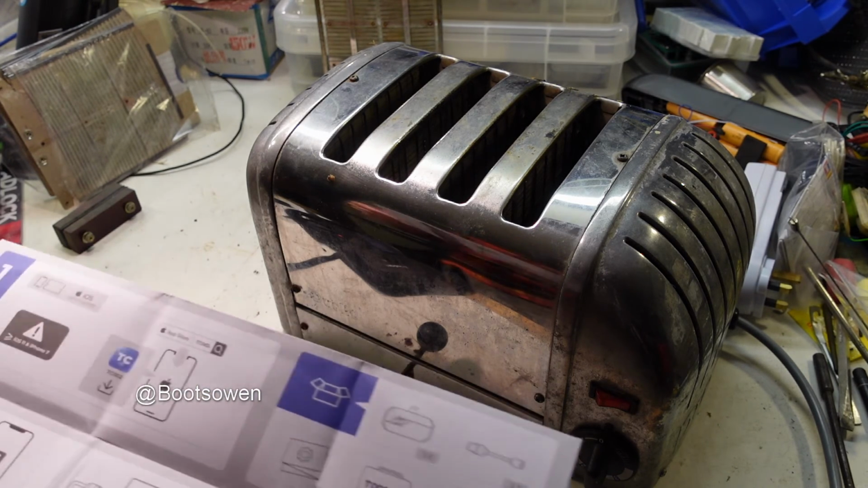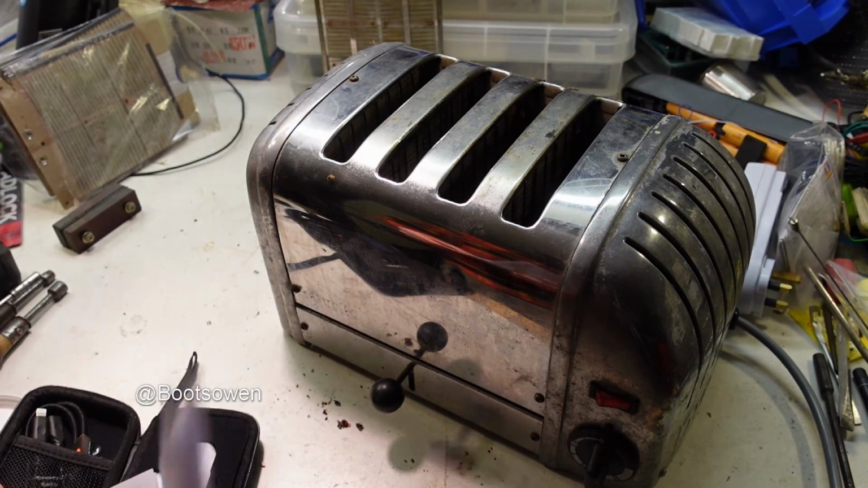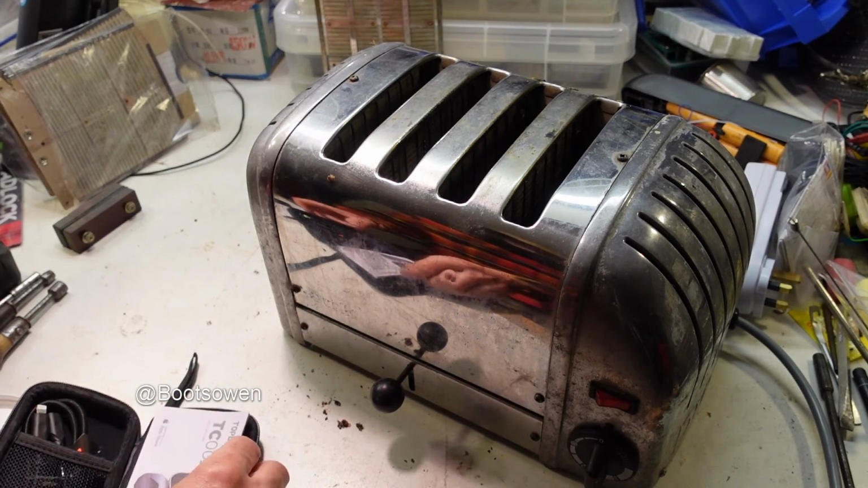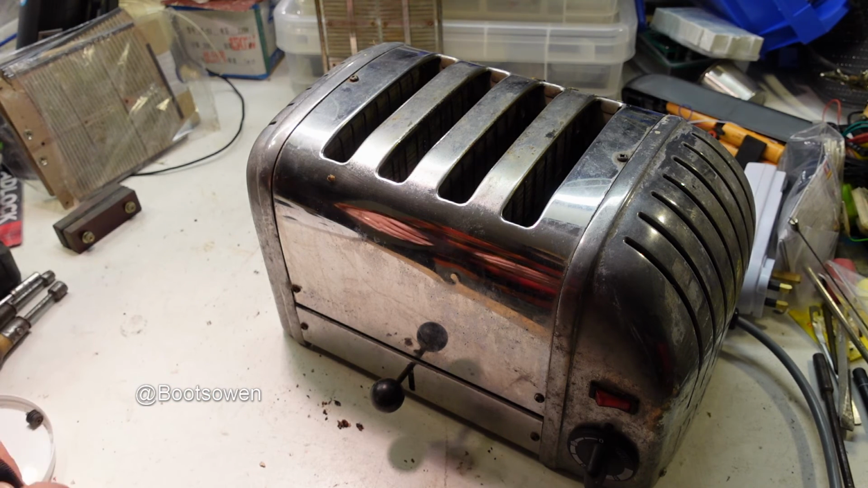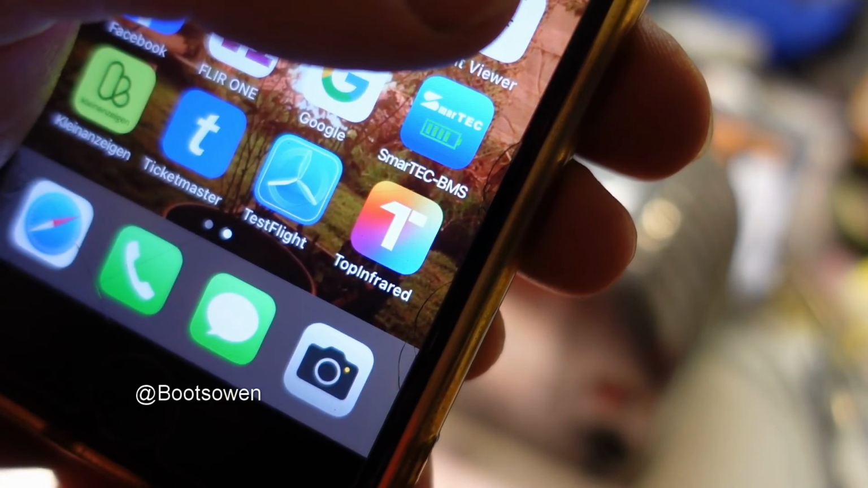Yeah, the only issue I had was the TC002 app doesn't exist. So you just have to look for that other app, the Topdon. If you type in Topdon, it comes up as Top Infrared. It comes up as a Top Infrared app. That one there, Top Infrared.